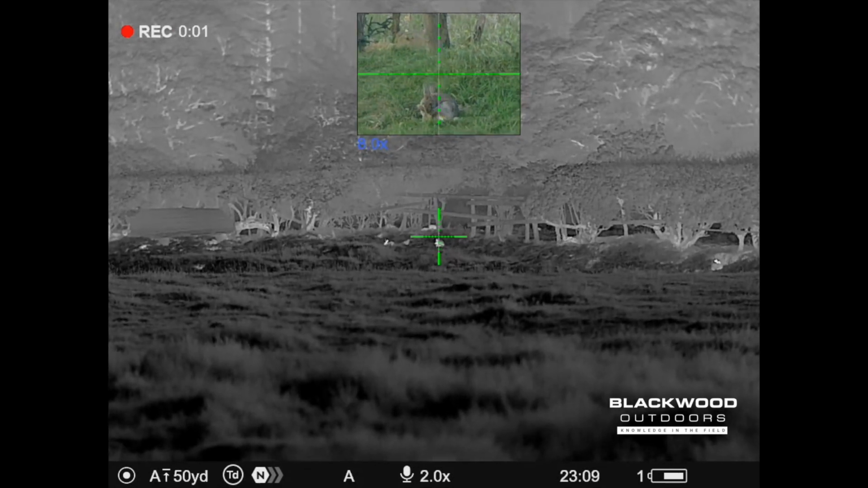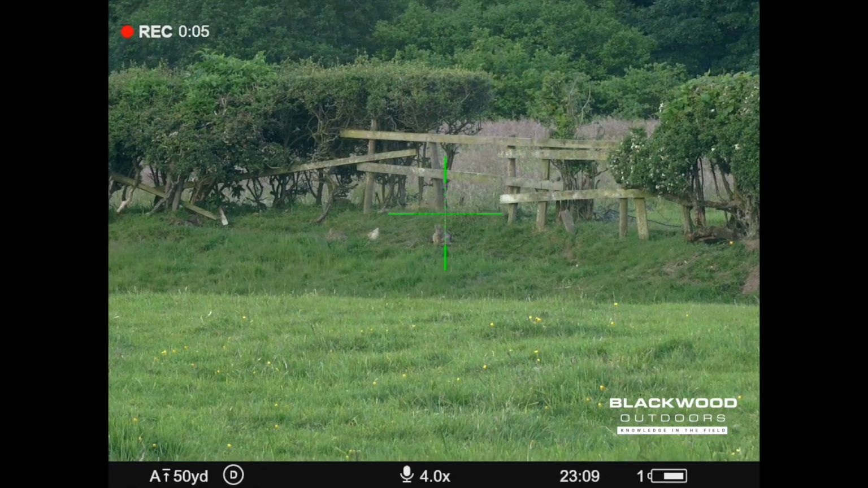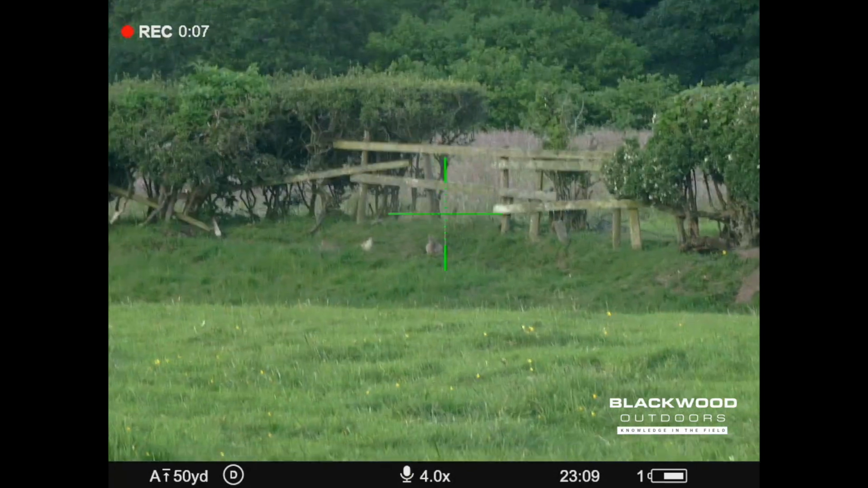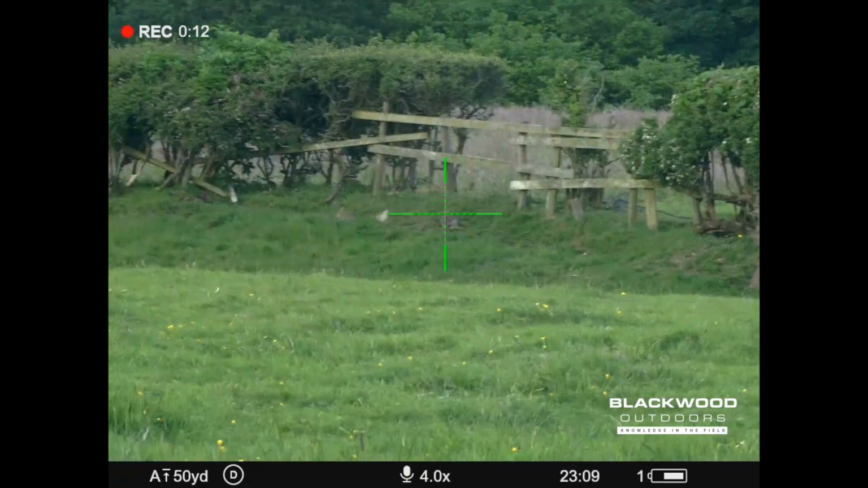So here's a rabbit sat on a hedge. Grass in front of it's quite long. We've got an hour left of light. It's dusk, so you will notice a slight difference in performance from the day sensor.